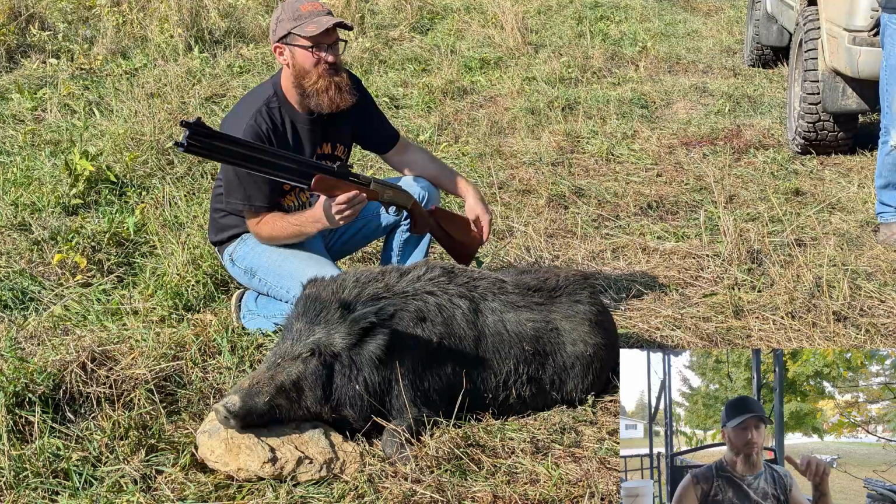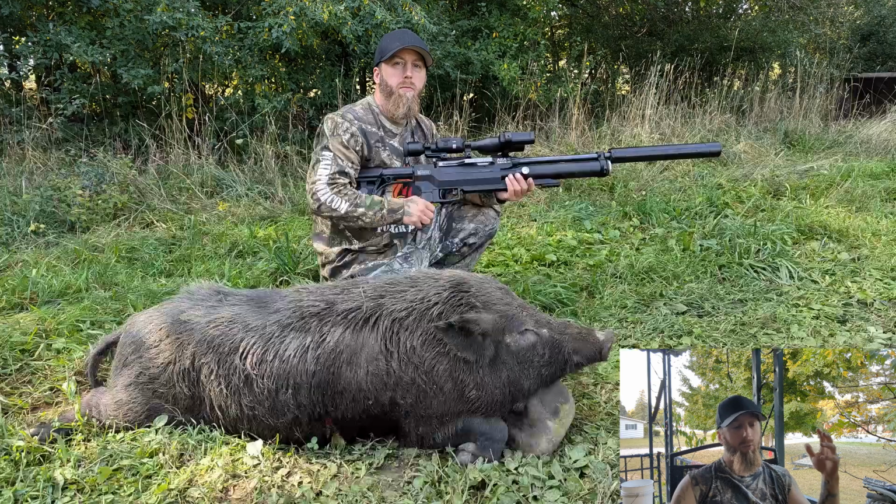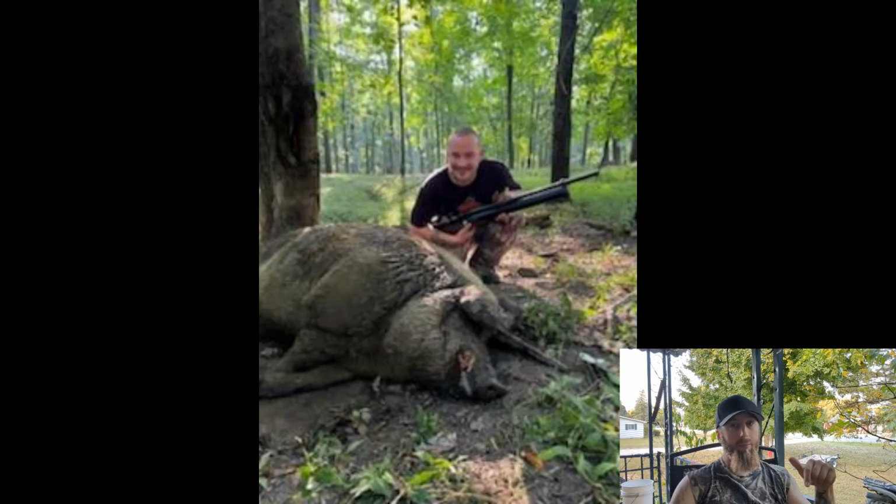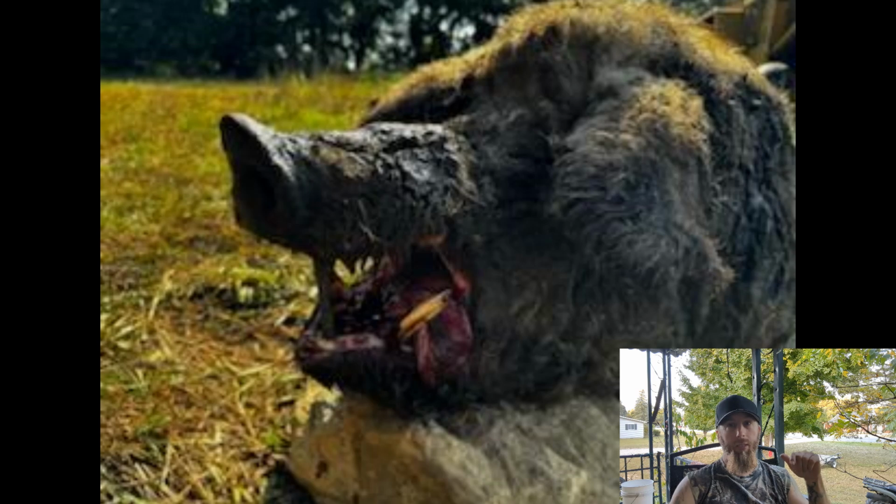All right, so here's some more pictures. Hogs taken later in the day. If I didn't get everybody's picture, I do apologize. That's me with the hog. That is a big one. That is the biggest hog I've ever seen. That thing took 3 shots from a Zeus and didn't go down.